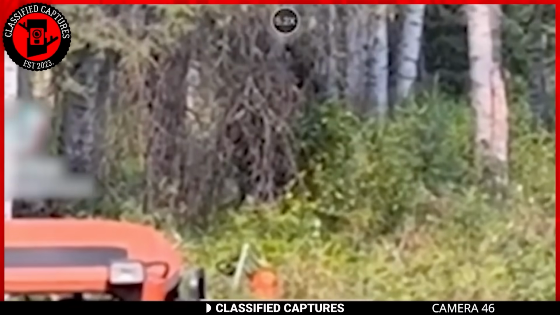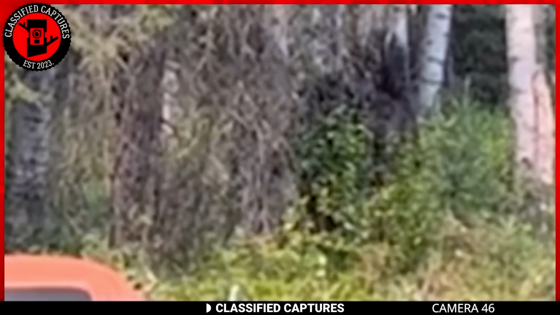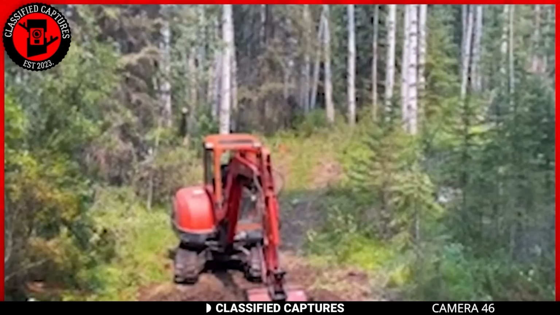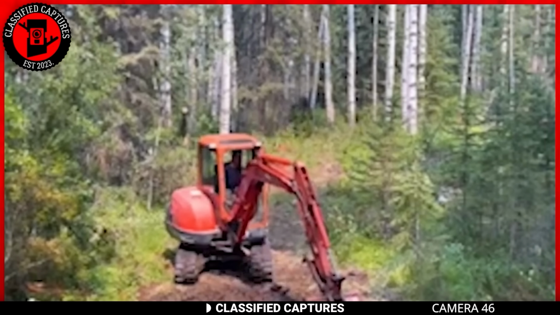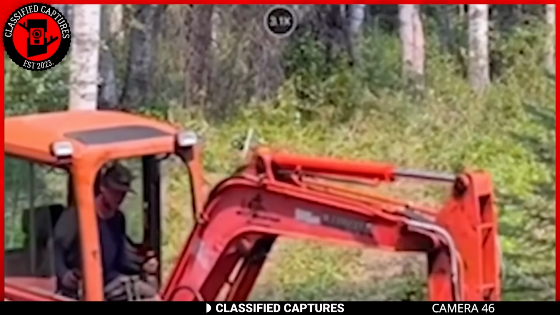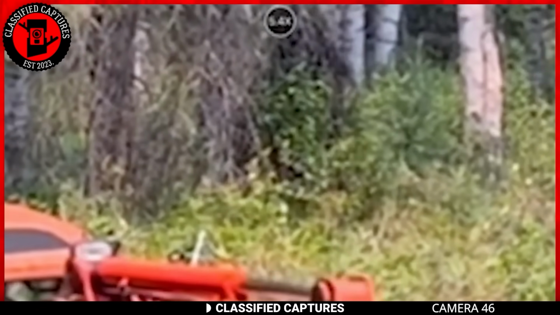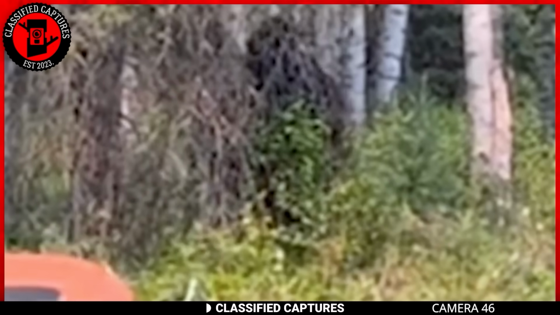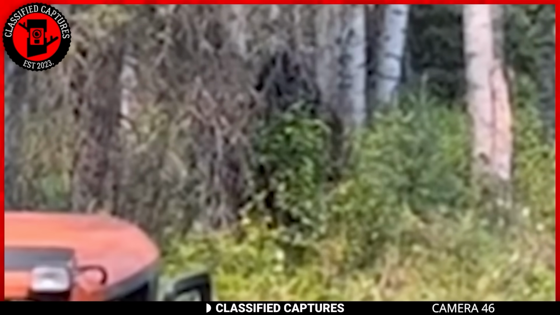Next, we have a Bigfoot encounter far different from the previous footage that we have seen. While some men were at work in the forest digging the ground, an eerie presence cast a shadow over the excavation site. Unbeknownst to the workers, a colossal figure reminiscent of the legendary Bigfoot loomed behind the excavated vehicle, concealed by the dense foliage.